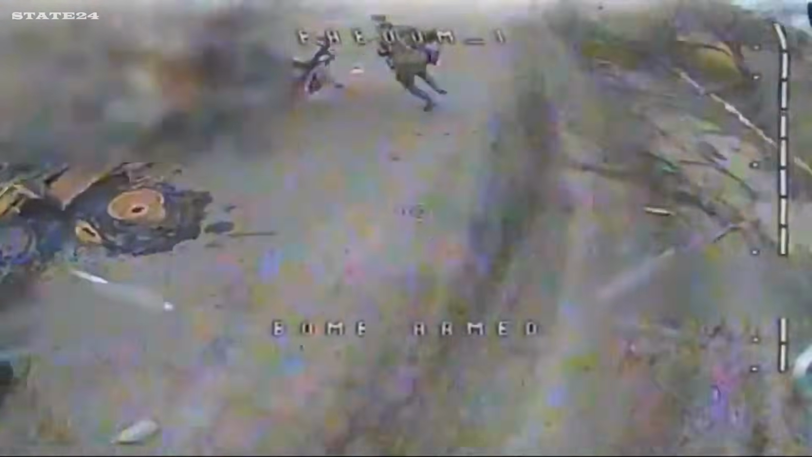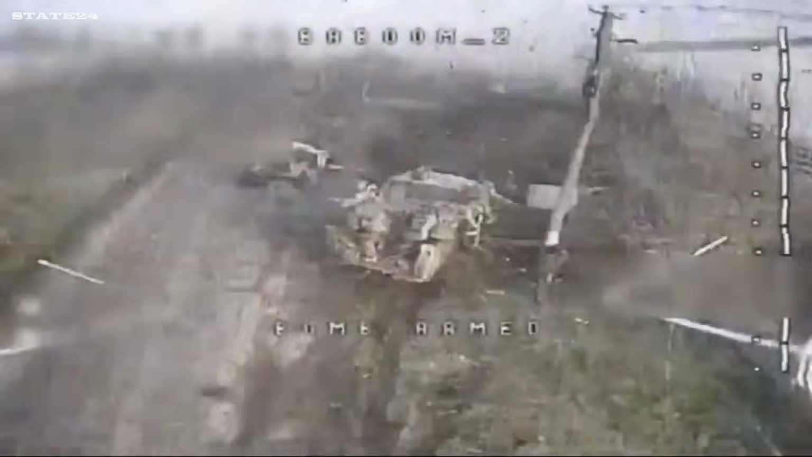A compilation of strikes, all using the same tactic, all with the same result. The most dangerous ambush on this battlefield isn't always coming from the sky. Sometimes it's already waiting on the ground, right where you're walking.